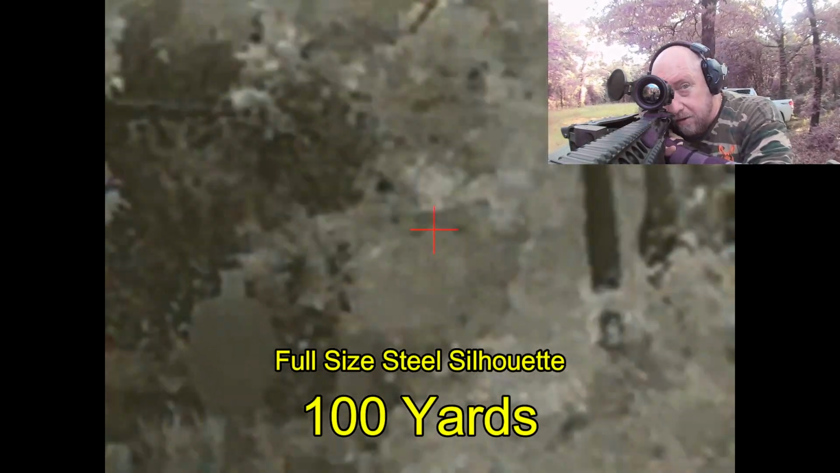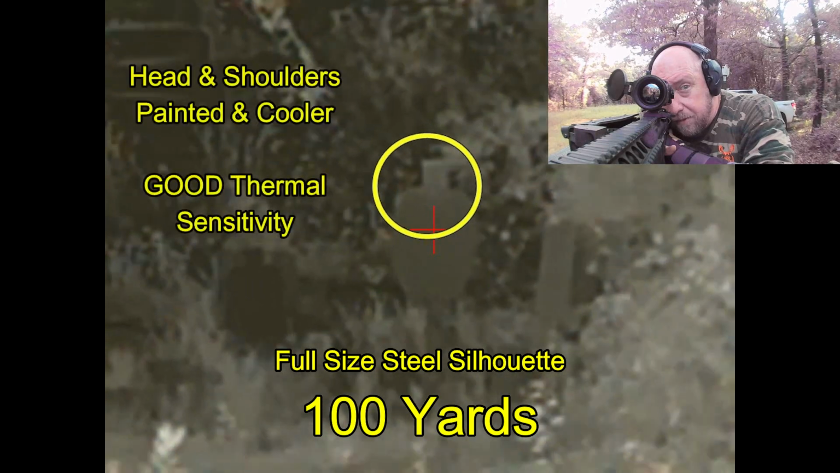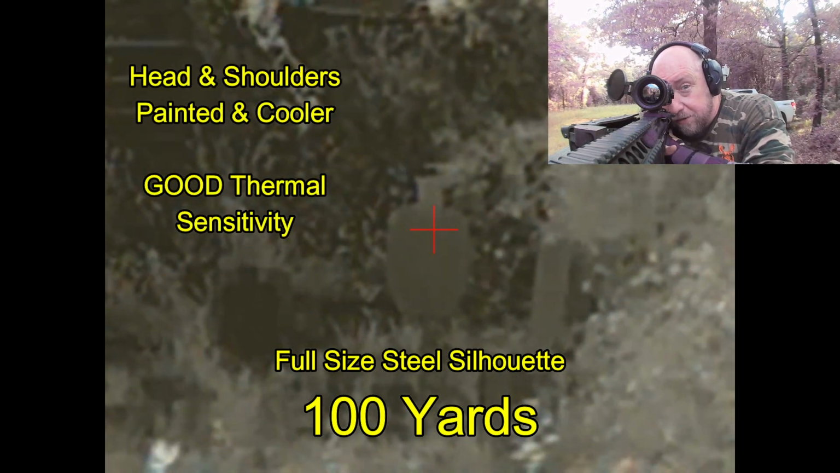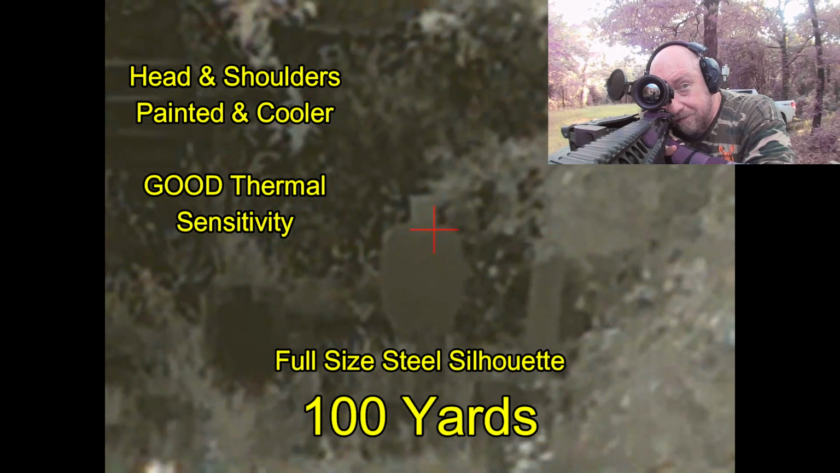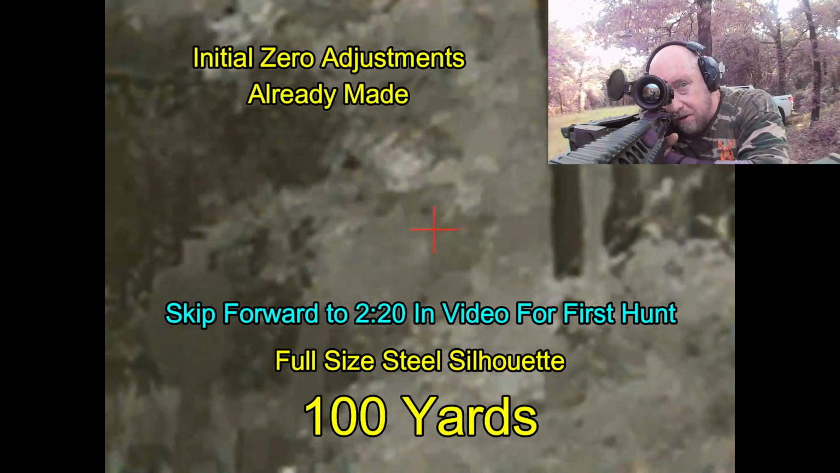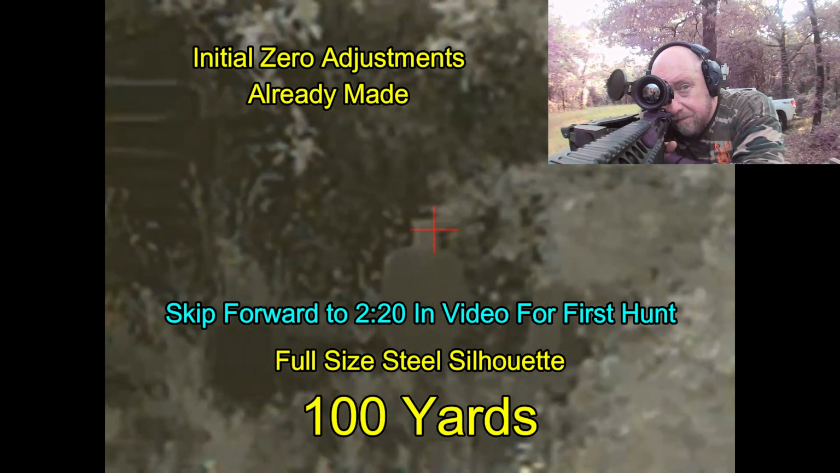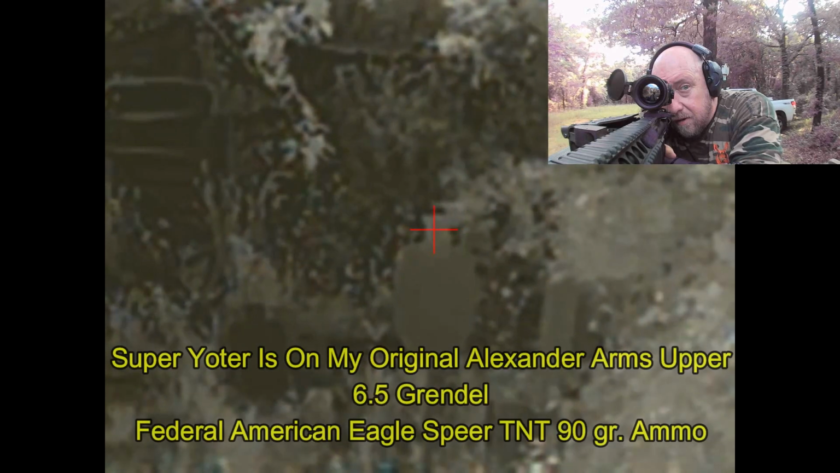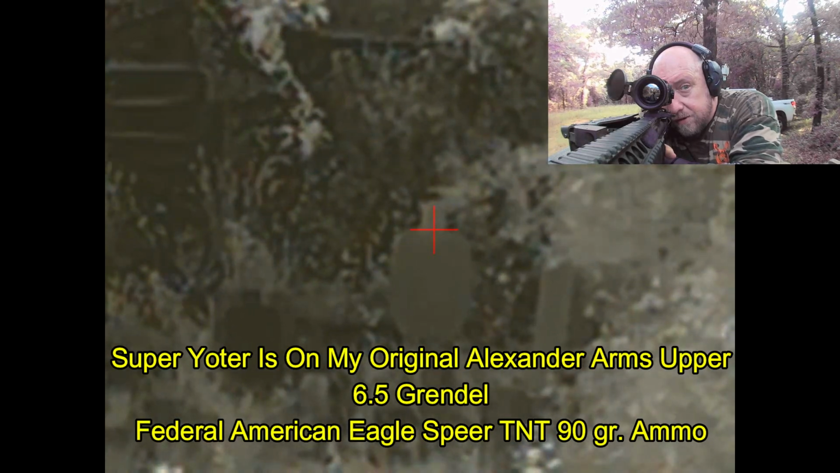Alright, now this is pretty neat. You can actually see through the scope where I painted the head of the target. It's a lighter shade. It's cooled off slightly, which is pretty neat. Alright, I think I still may be slightly off. I'll try one in the center of the neck.